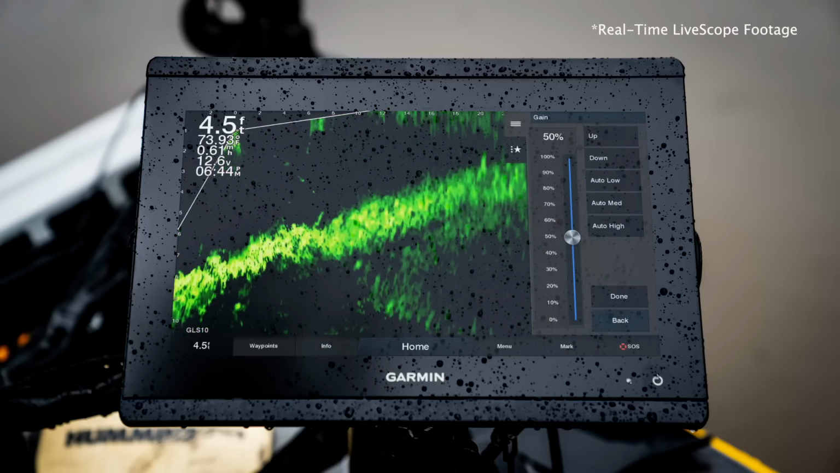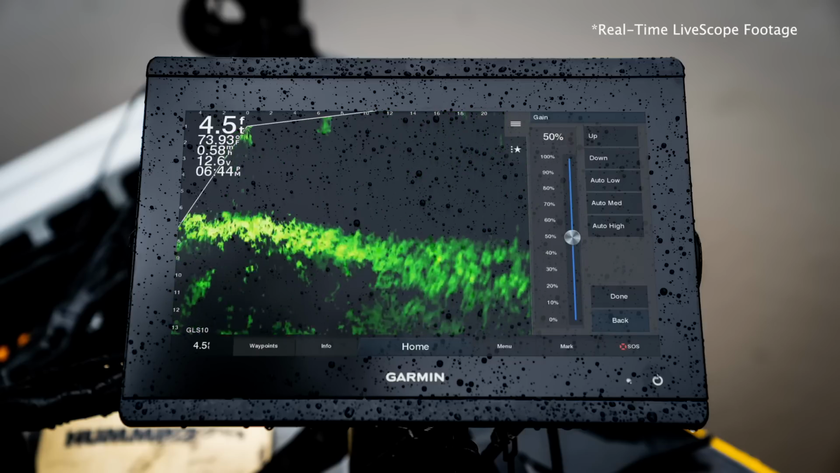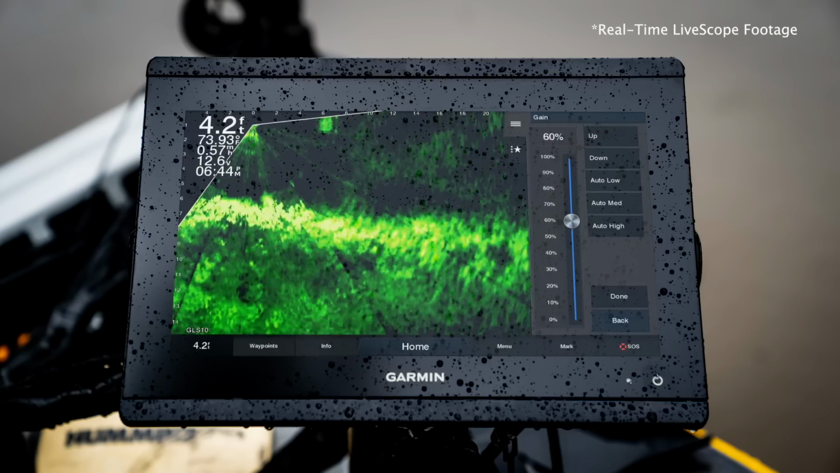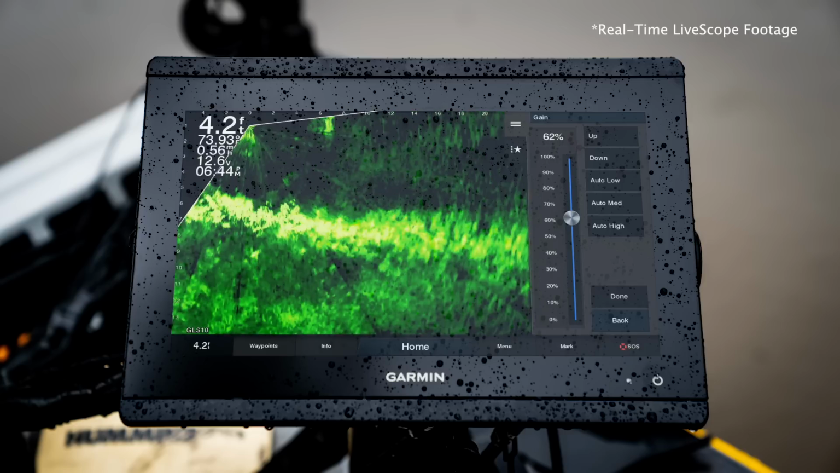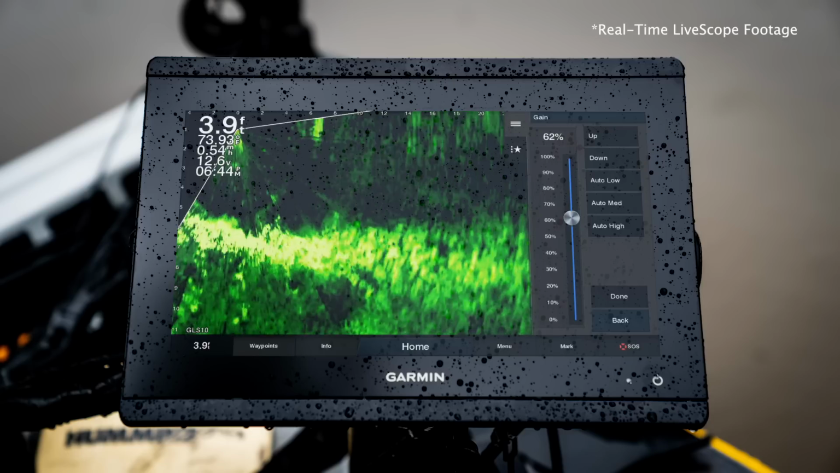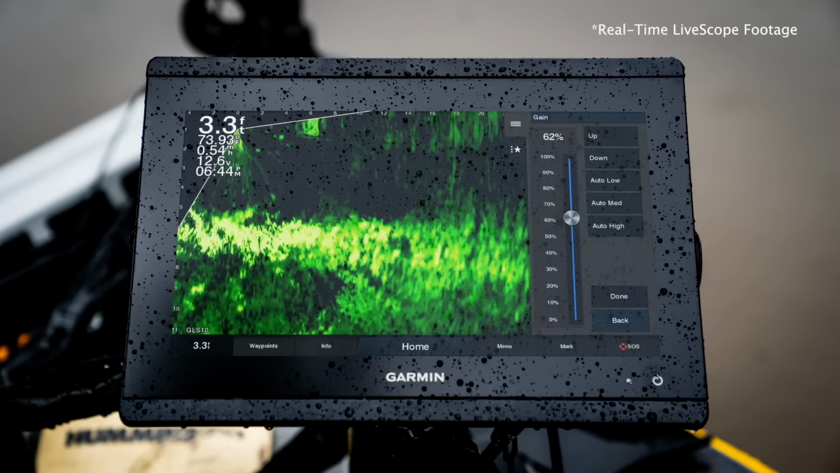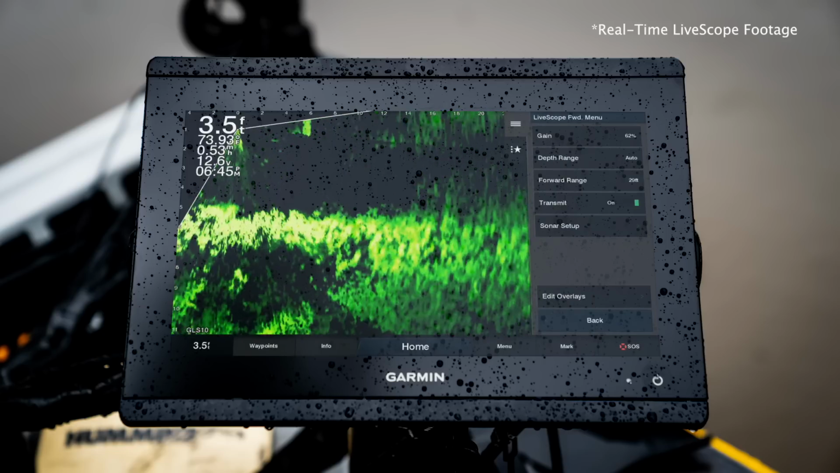You can see where you really start cleaning that clutter out of your screen and getting a lot more dialed in to just look at fish and the structure you're wanting to see. Generally for us, we dig it somewhere around that 60, 62 mark. I know you're getting a little bit of feedback there, it looks a little busy, but that's where fish seem to really show up well and you're not losing anything, especially if you're trying to track bait fish or bluegill or crappie or something like that.